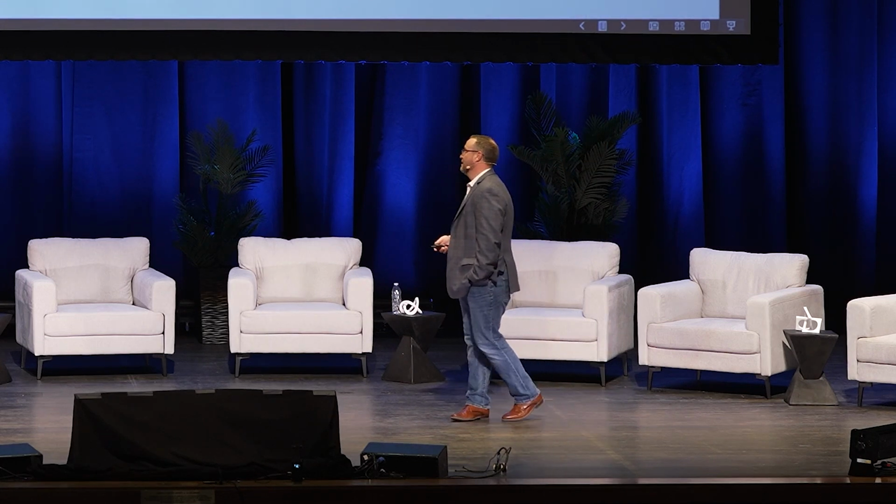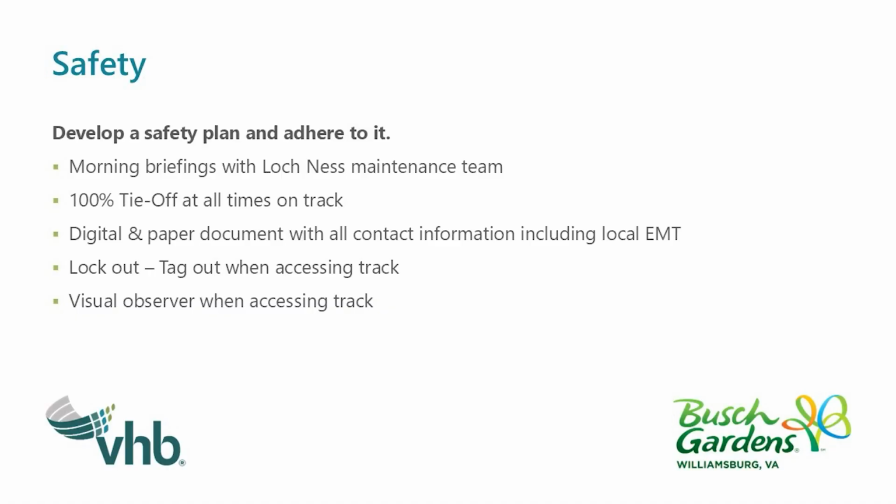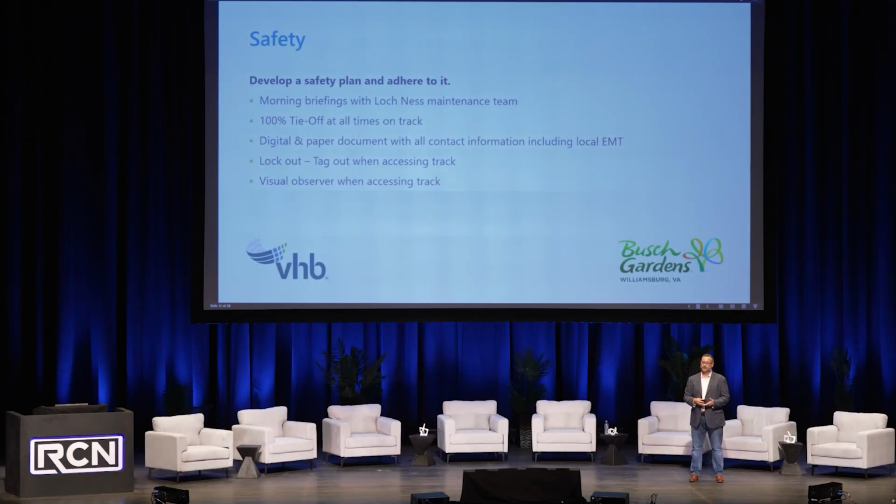Safety. As with essentially every project, you need to develop a safety plan, and then more importantly, you need to adhere to it. Now, one thing that I'm not a huge fan of is the safety plans that have been like SWPP and then SWPPP, SWPPPP. They keep adding a P at the end of them, and then it ends up being this 40-page safety plan.